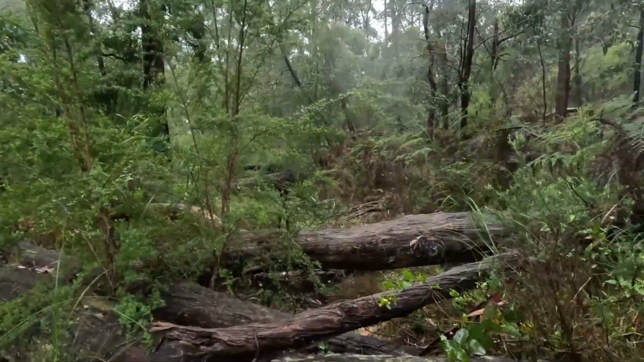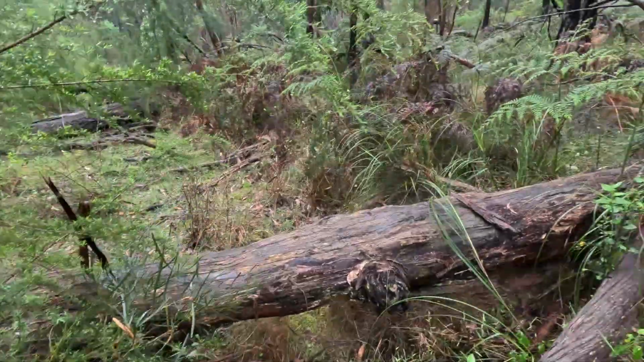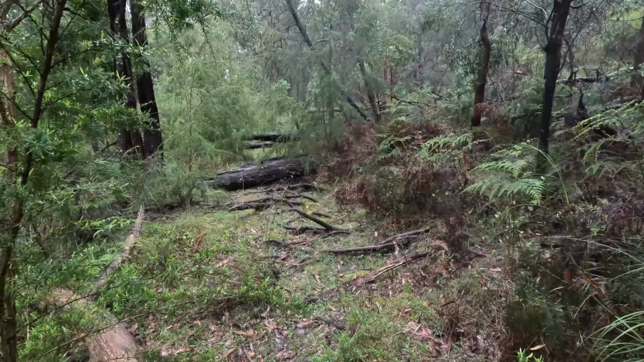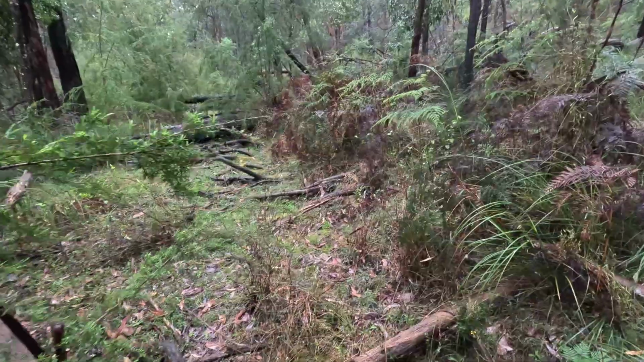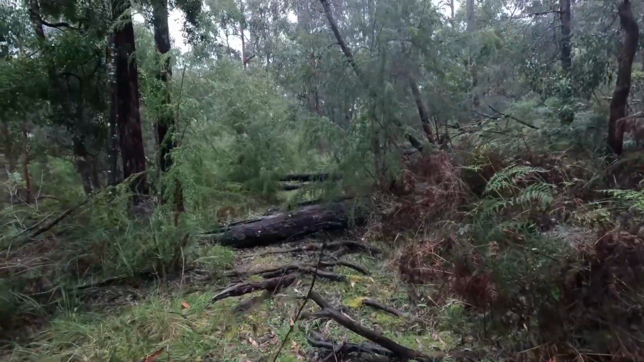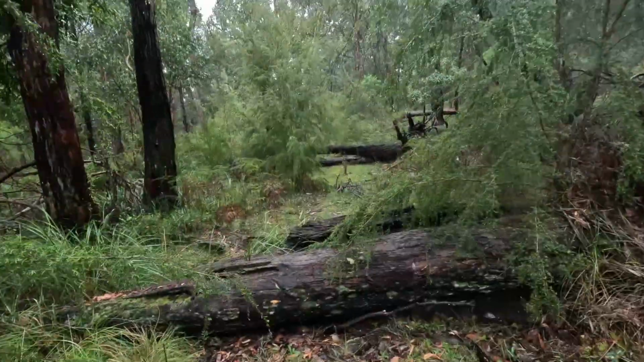I'm glad it's raining, because last time I was here this was tiger snake heaven. Little birdie down there. Hello. It's not a kookaburra. Hello. Okay, enjoy.